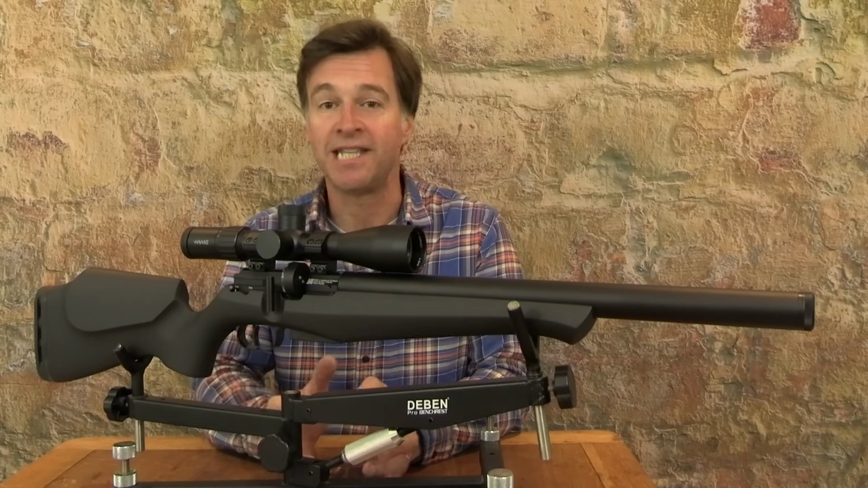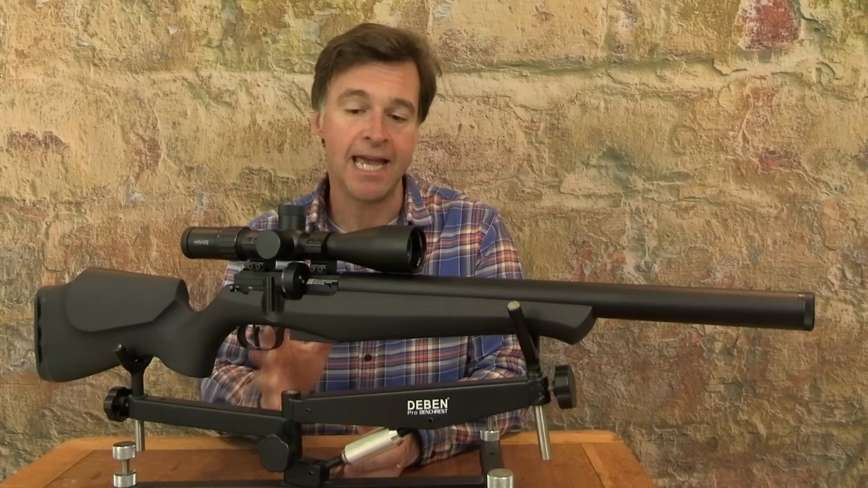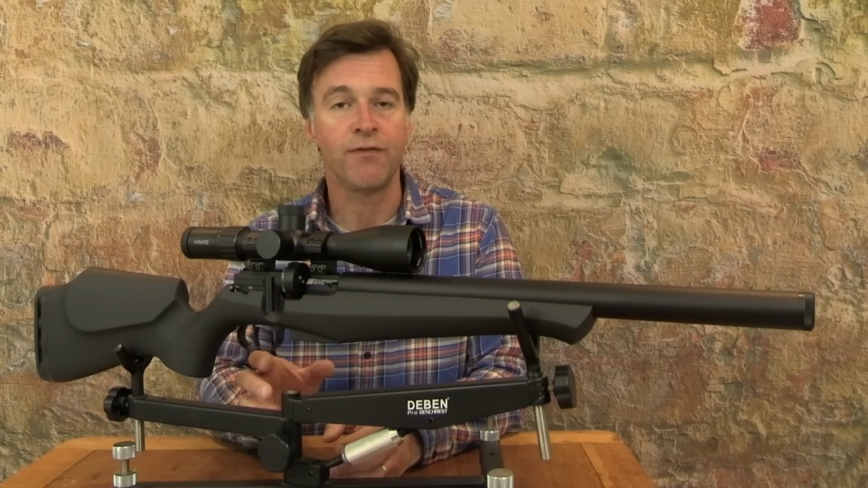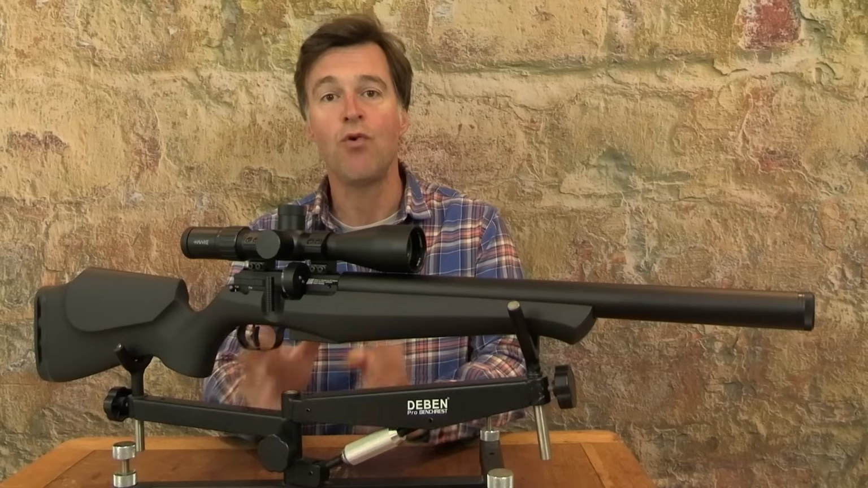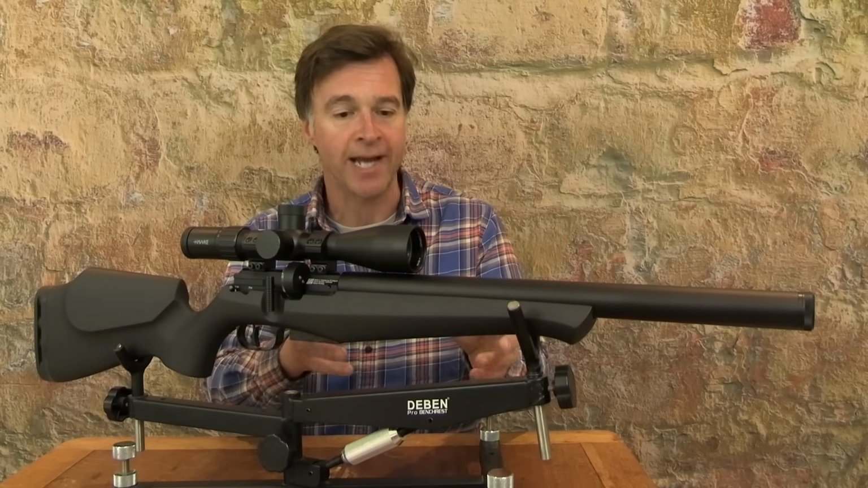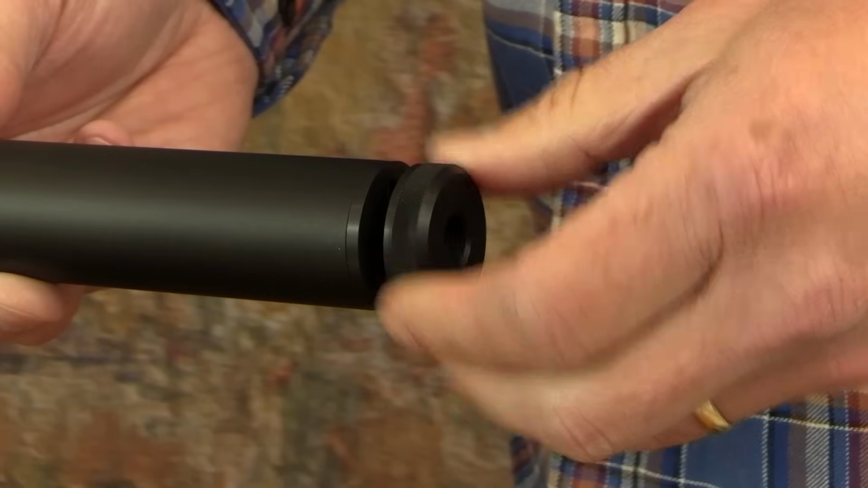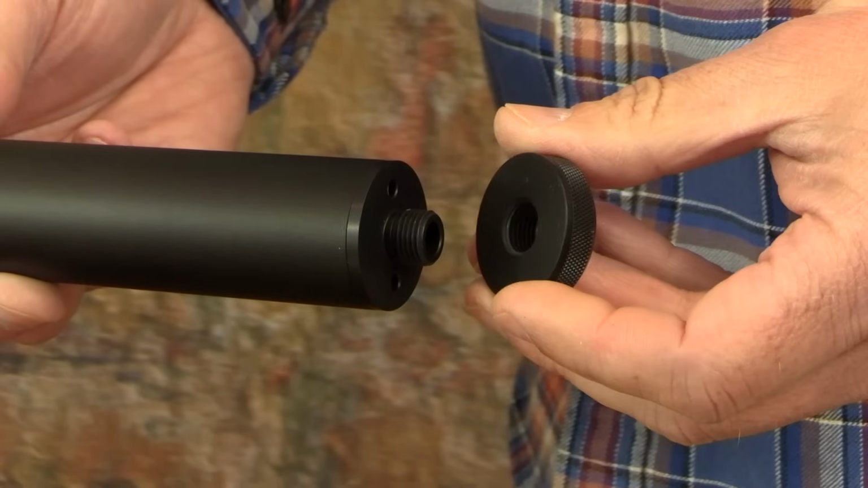Caliber options for the DRS are .177 and .22 plus .25 in FAC. Now, the Classic model has the standard version of FX's famous superior STX barrel liner, and the Pro model comes with the heavy version. Now, as I've already mentioned, what looks like a chunky barrel shroud actually incorporates the air tank. Now, it doesn't provide a lot of sound suppression, but it is equipped with a 1/2 inch UNF thread, so you can screw on a silencer.